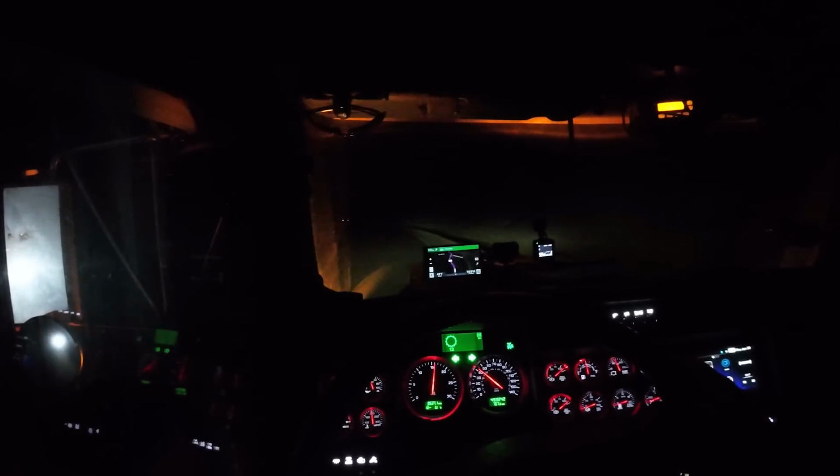I'm down to 12th gear. Yeah, I think it took a gear too low. The automatic went too low, so we're back to 13th again. Slowly grabbing gears again as we go up. It's a little less steep here.